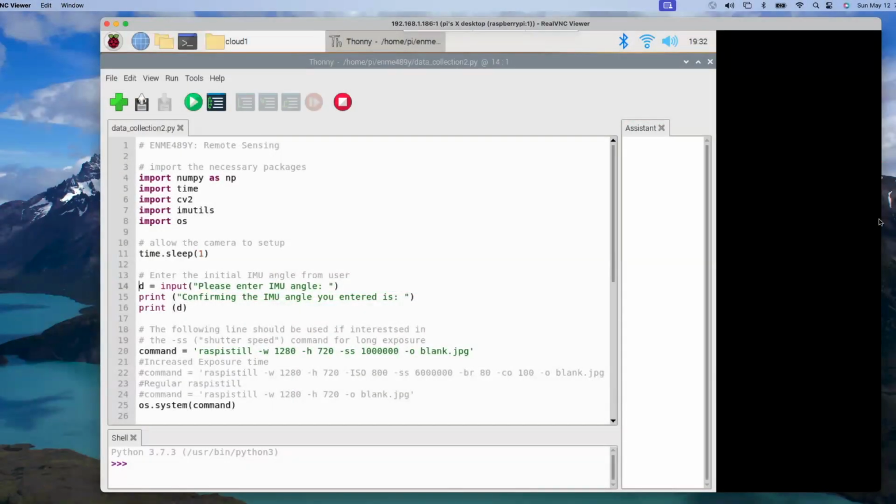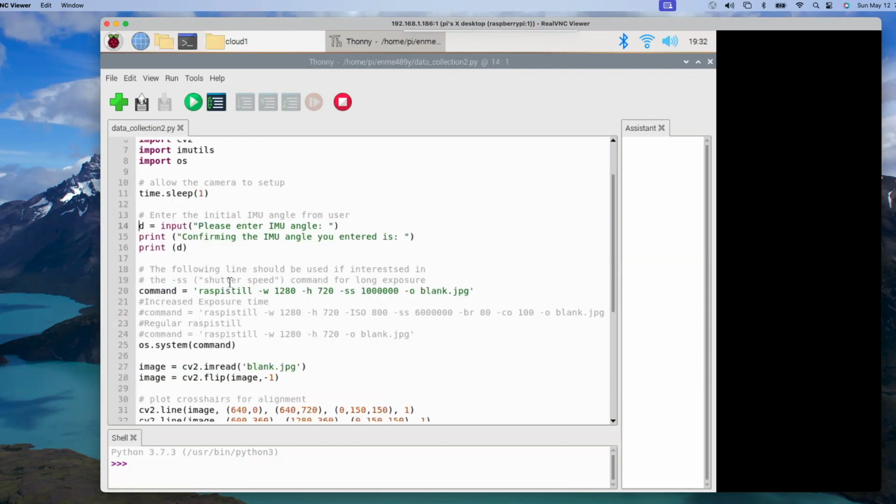Here's how our data collection code works. With the laser pointed at the top of our target, we start by inputting an IMU angle. We do this by resting a phone on top of the LiDAR setup and using a level app. We can tell the angle of the camera with respect to the horizontal. Then, using Raspberry Still, we take a long exposure photo. Since it's dark out, this long exposure helps with the clarity of the image.